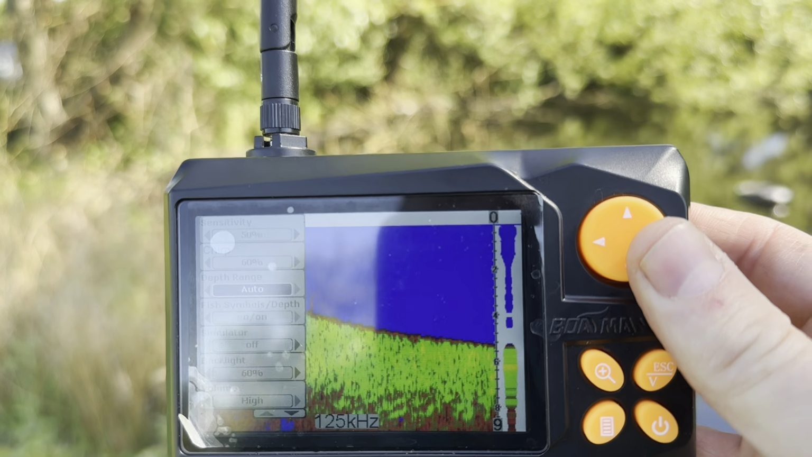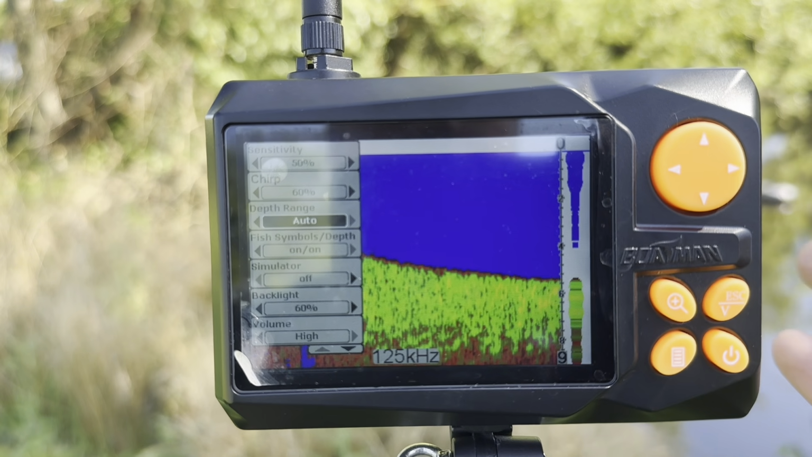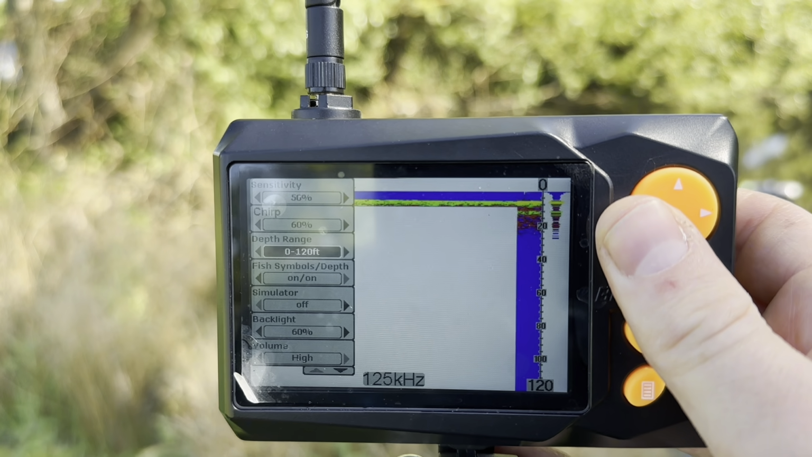Next up, we have our depth range, which you can change, which will change the aspect ratio of what you're reading. Always set this to auto. You can change from 0 to 120 feet, and as you can see, the reading is kind of crazy.